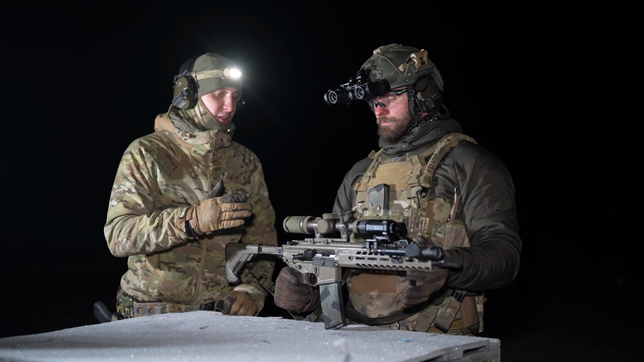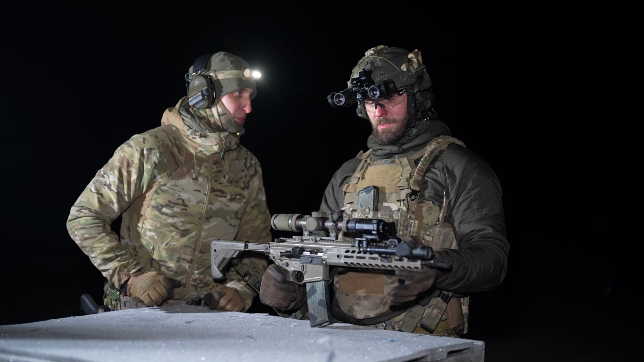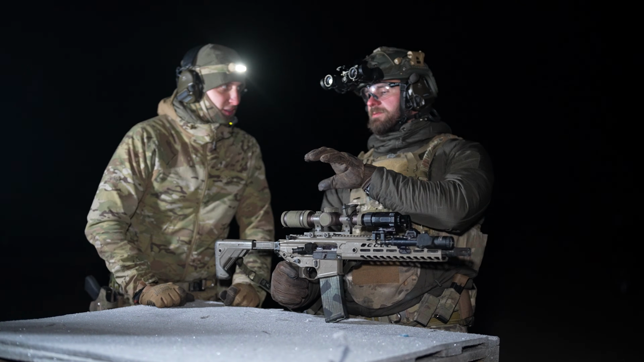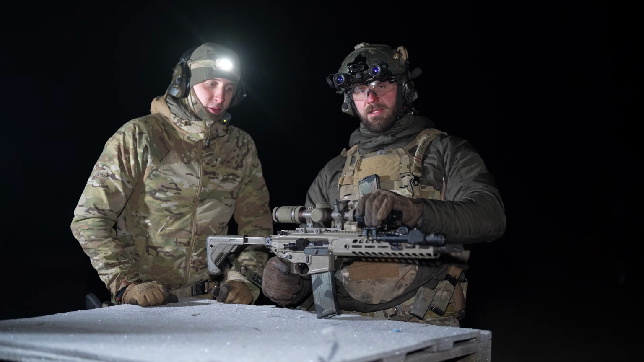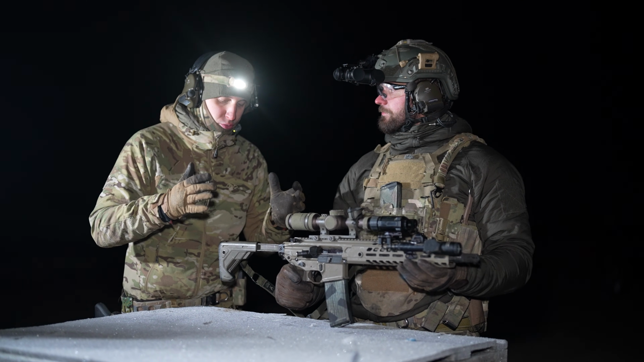So let's talk about the LPVO. It's bad for night vision shooting, but it's very good for something else. If you put the thermal in front, this will probably give you the best thermal image in a clip-on thermal. Honestly, the picture just looks so crisp.